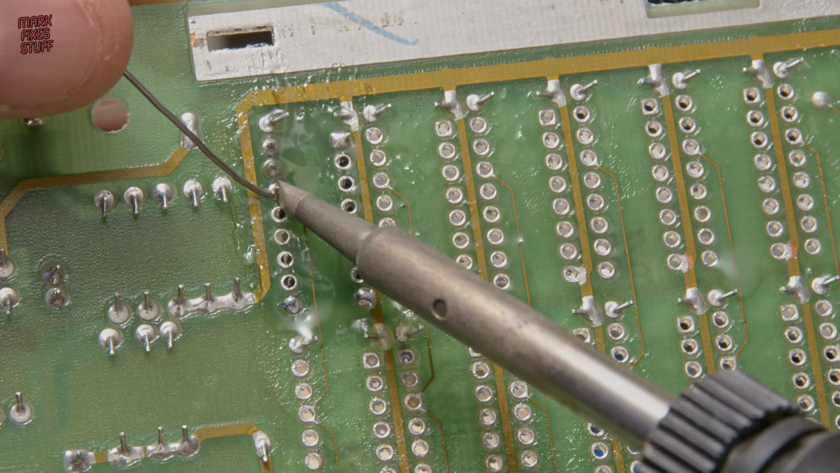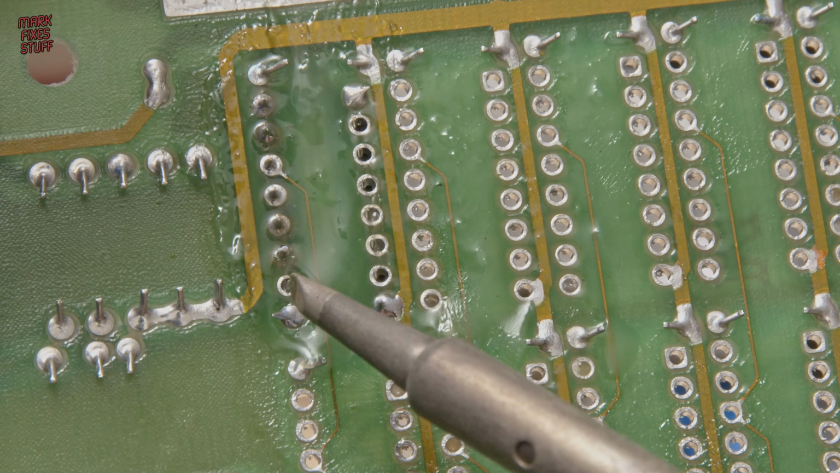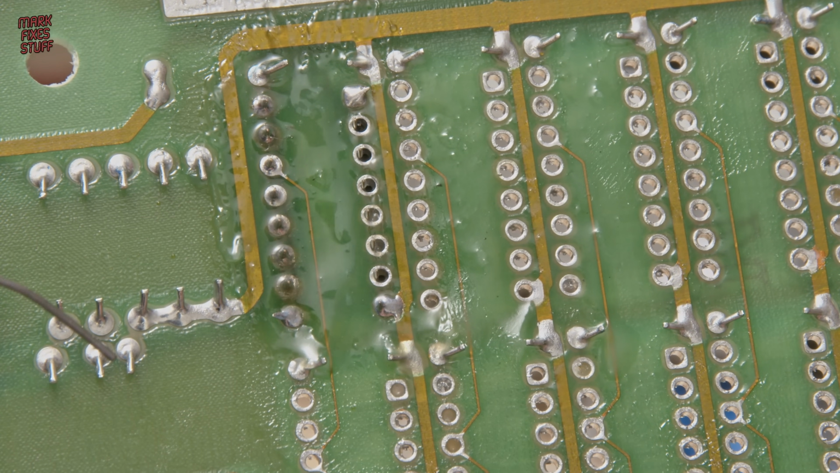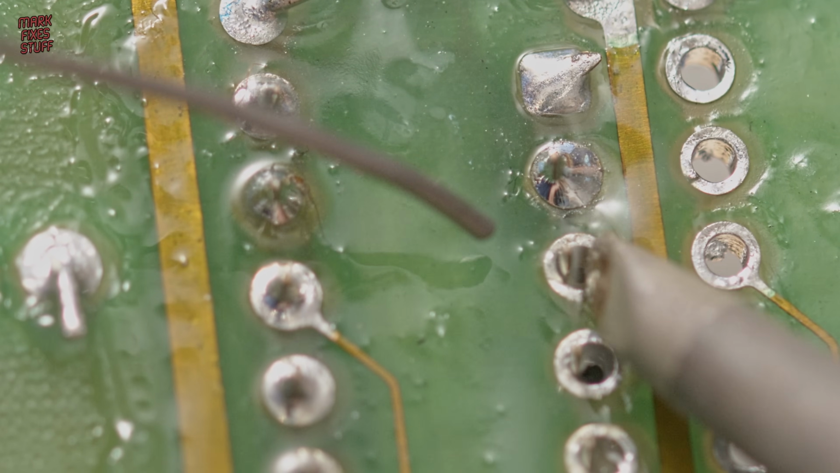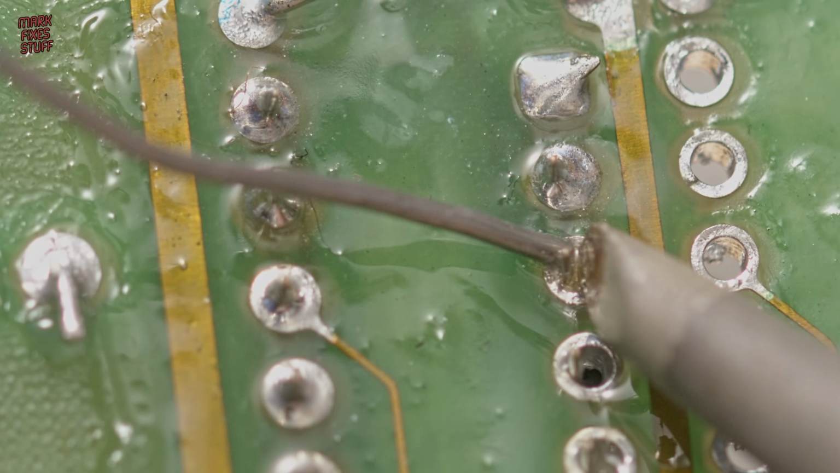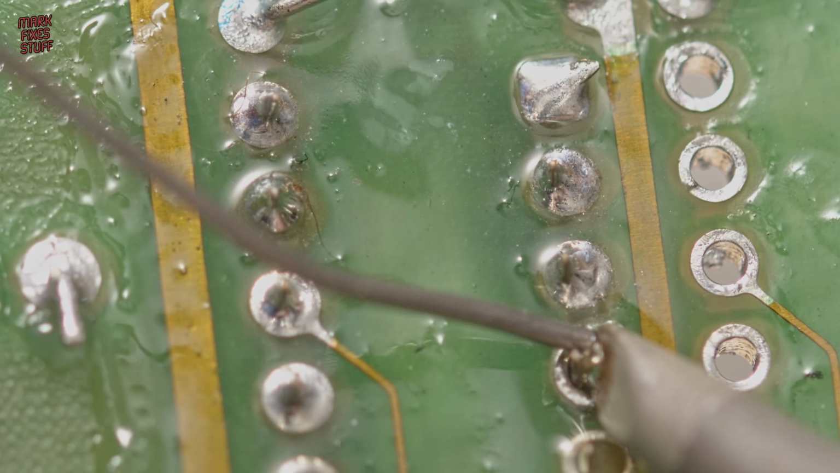And apologies to any viewers who are going, "Good grief, those are some cheap sockets." Because they really are. They are the lowest of the low. But sometimes you've just got to use what you've got in your hand. We've got to get the job done at the end of the day.